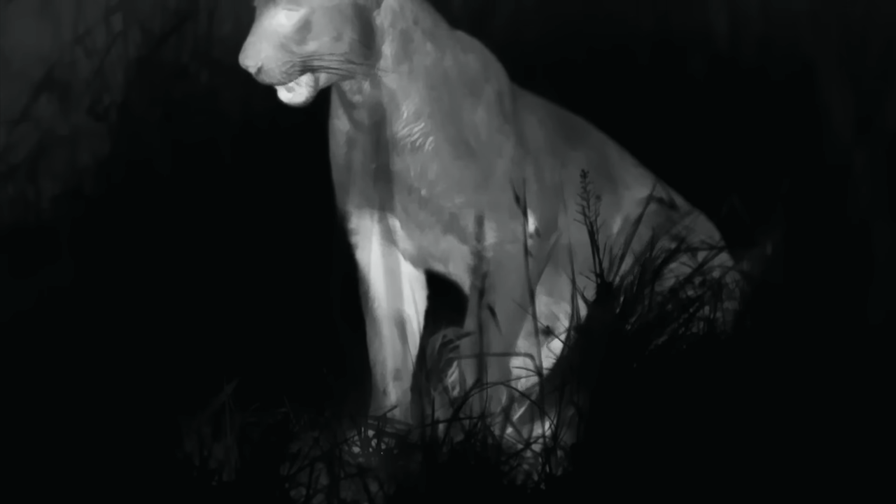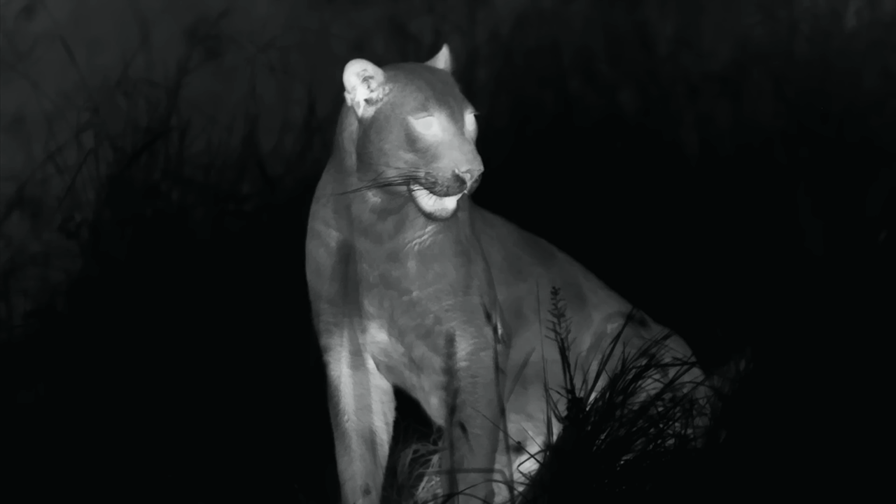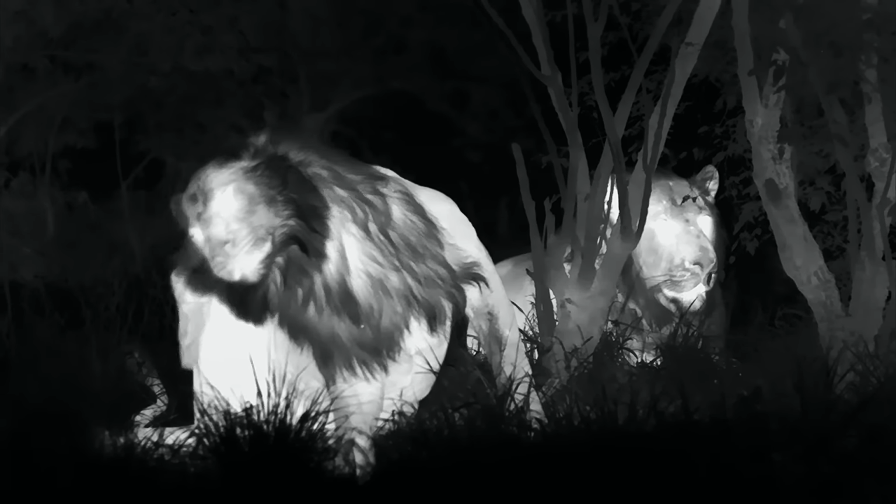The leopard should keep his distance. He can't actually see the lions, but the wind carries their scent to him. The 3 are totally unaware of his presence.